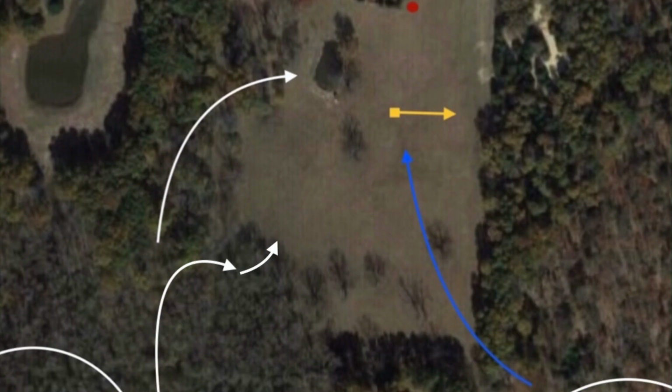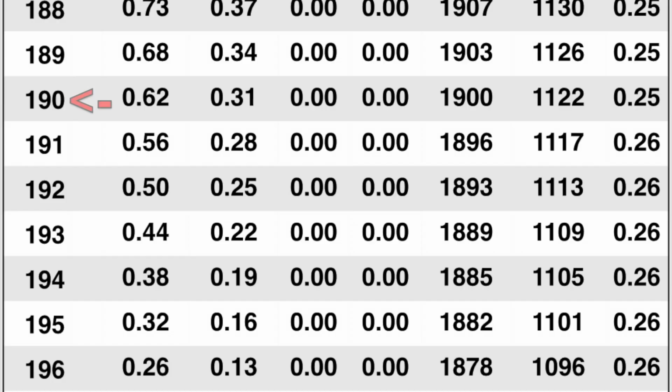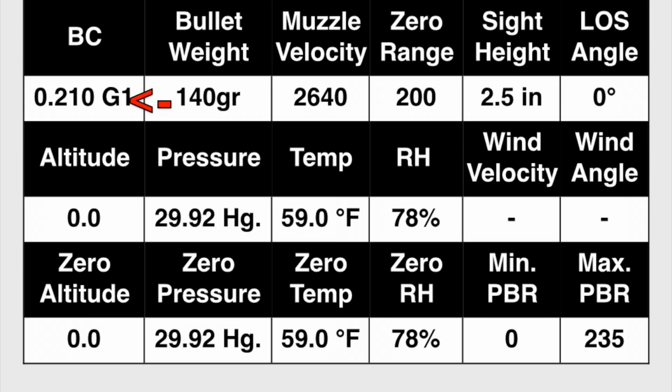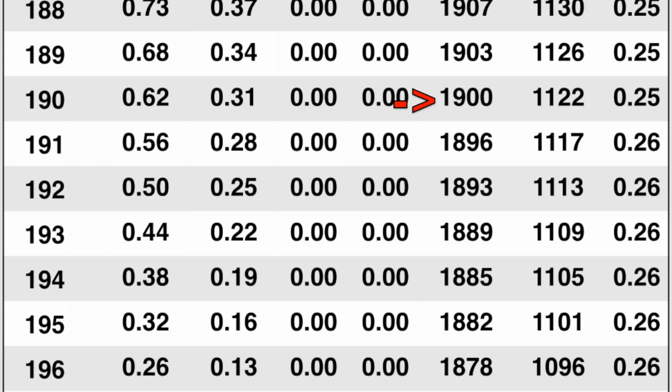He worked his way through the woodlot, and as soon as he stepped out into the open, I took the shot. At a distance of roughly 190 yards, the Lapua Naturalis, with the worst BC I've ever had in a 6.5 Creedmoor bullet, anchored this coyote, punching it at roughly 1,900 FPS, delivering 1,122 foot-pounds of energy into the coyote.